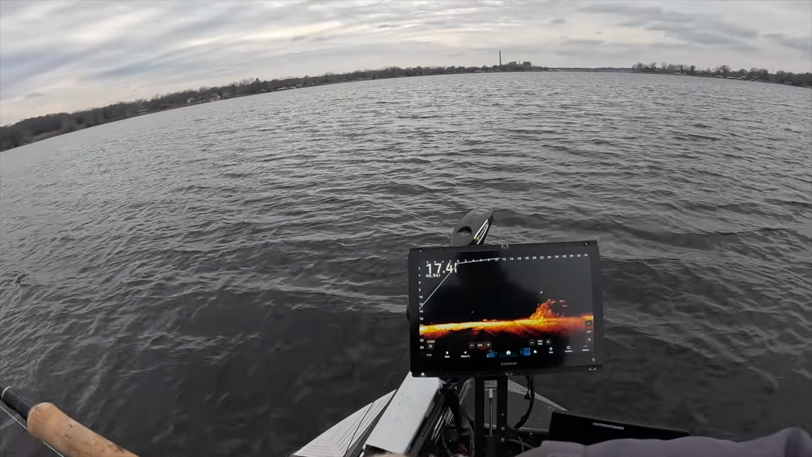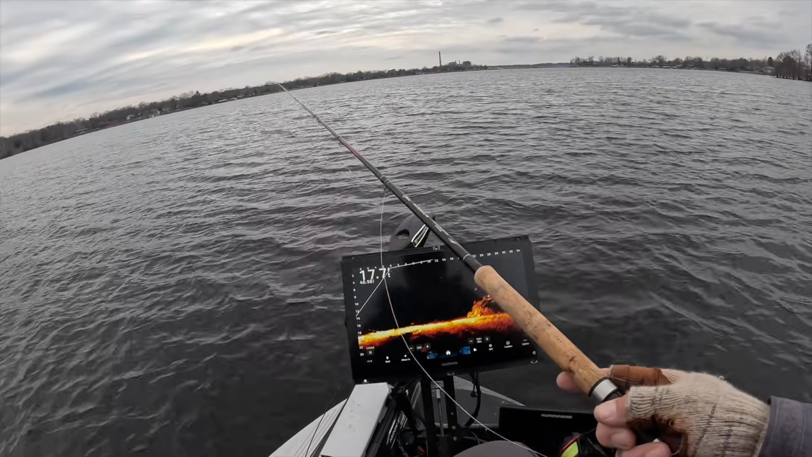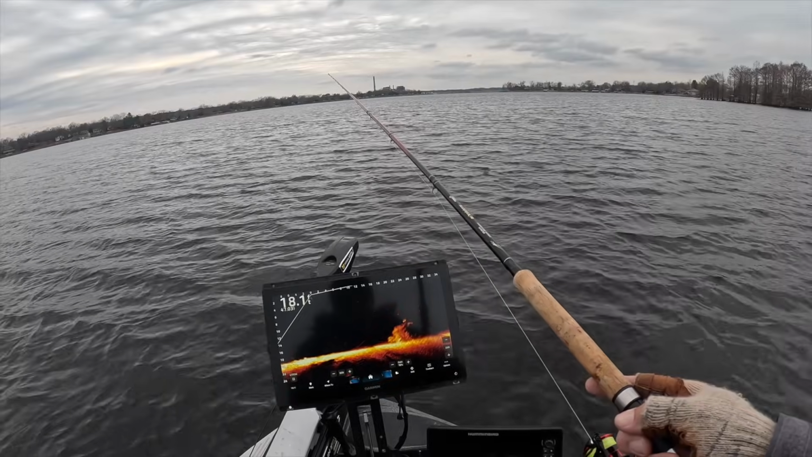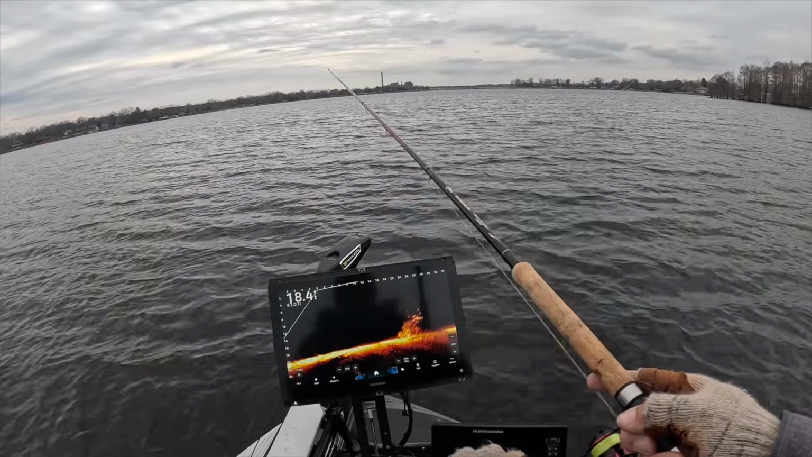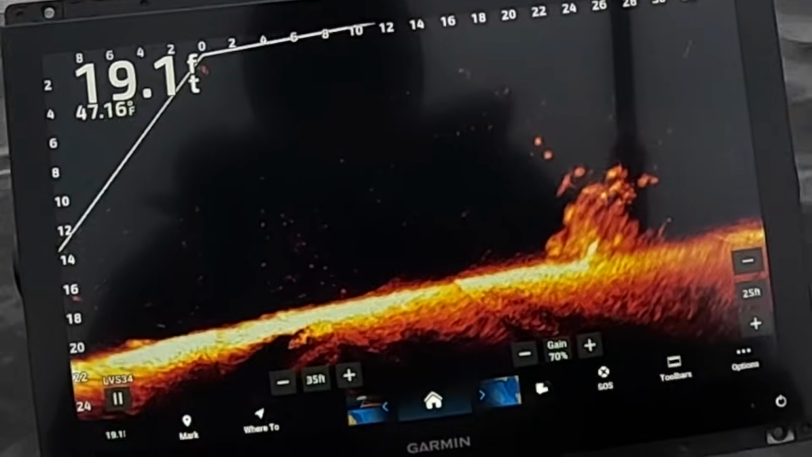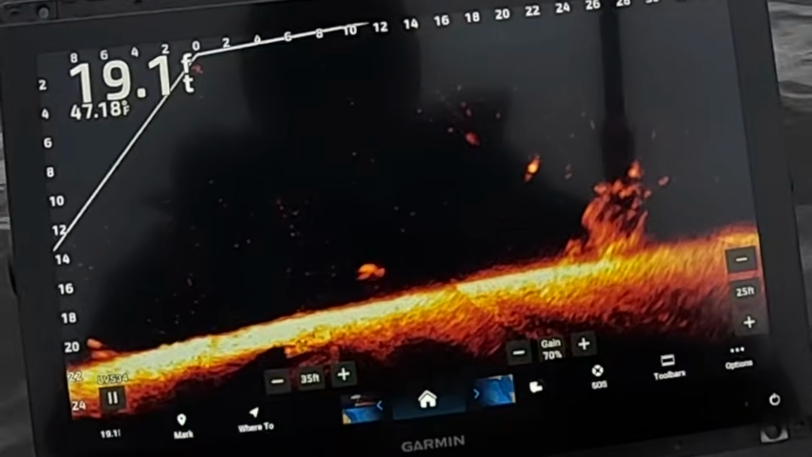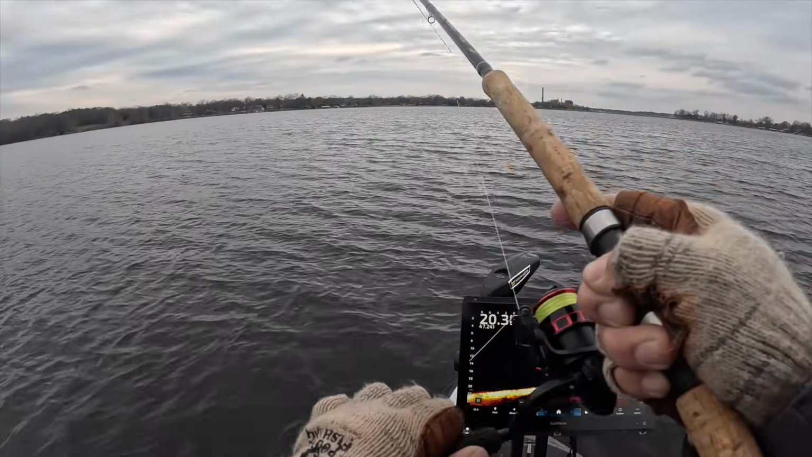Right to the action, here we go. Oh, now that's a good cast. Similar sonar feedback, and we're just seeing if we can get somebody to react to it. Ooh, there's one coming from the bottom. I didn't lose sight of him. There he is. Boy, he came a long way.